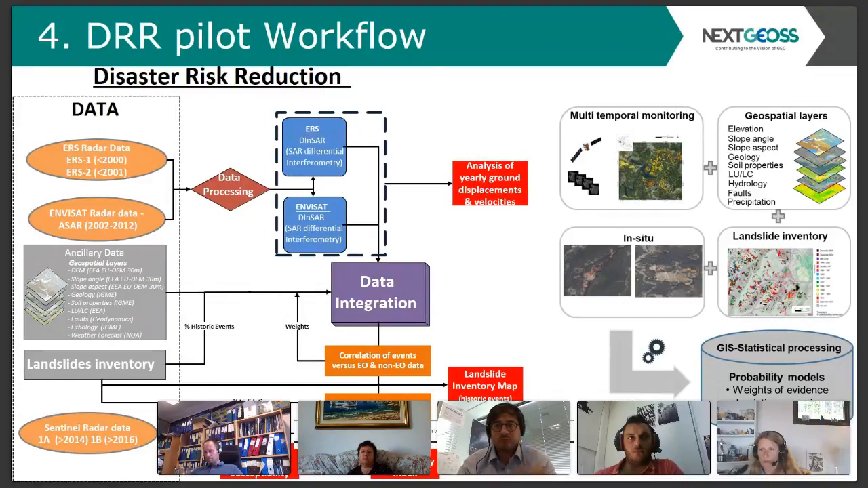Then we make a statistical analysis to correlate the landslide triggering factors, these static geospatial layers, with the observed and inventoried landslides. Now, this process has as an outcome a model that weighs the different triggering factors to produce a regional landslide susceptibility product. And this process is performed only once for every region of interest.